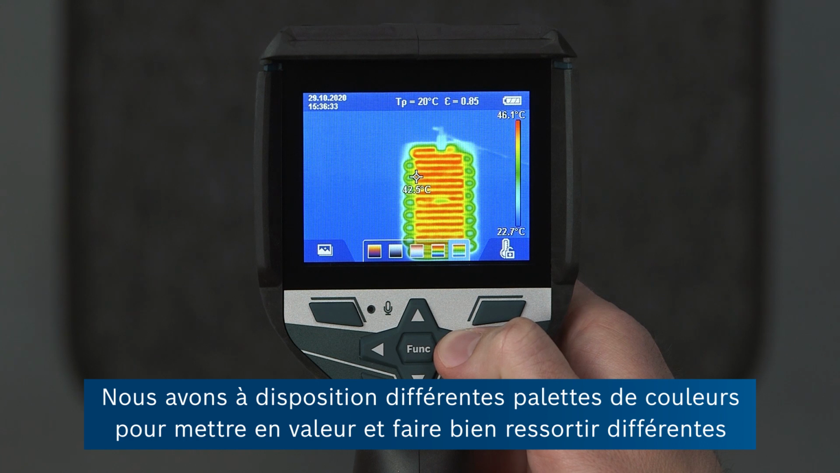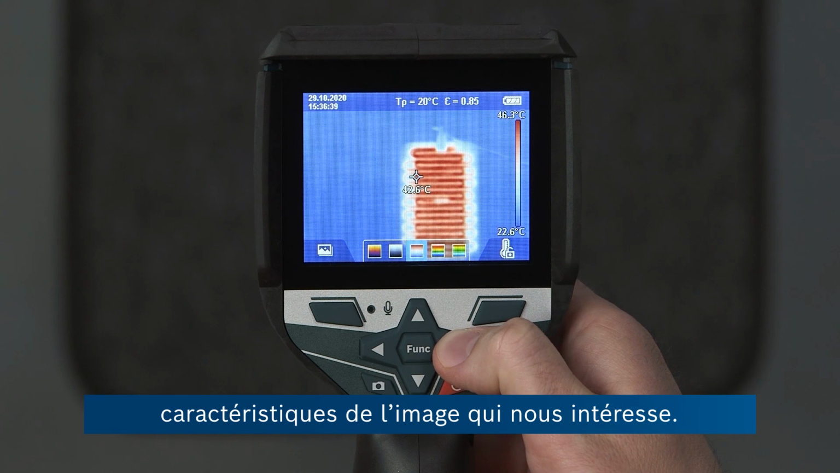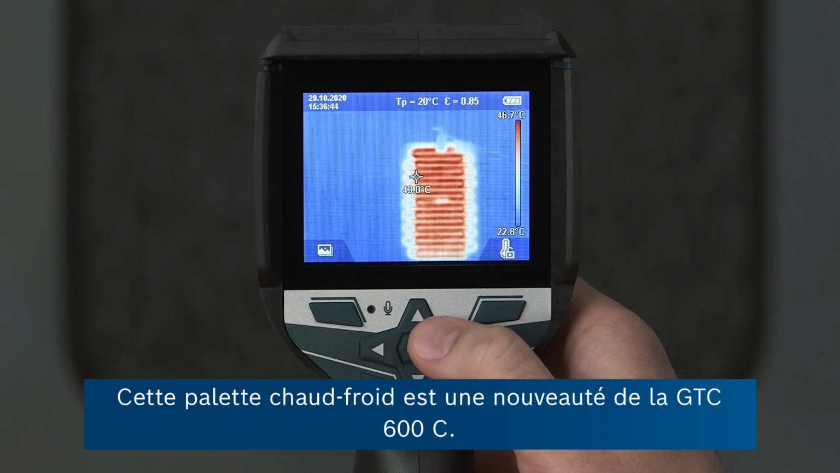So we've got a choice of different color palettes that we can use to highlight different features of our image of interest. And this hot-cold palette is new in the GTC 600C.